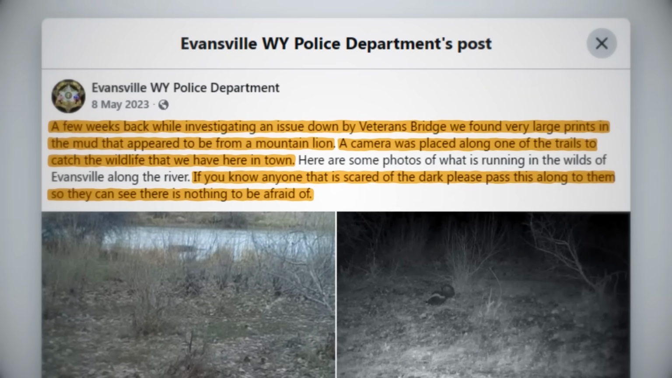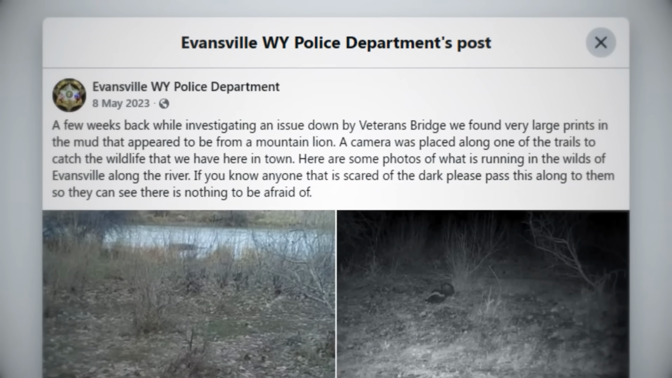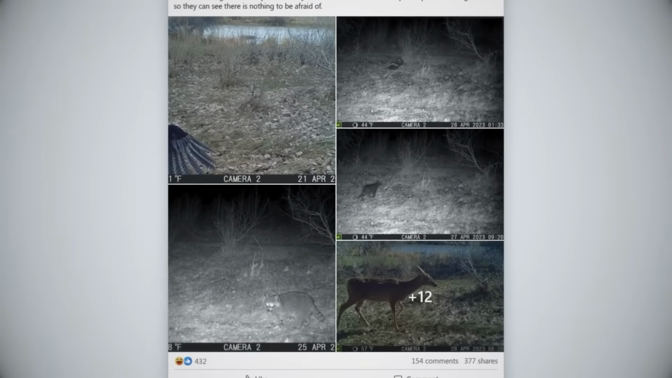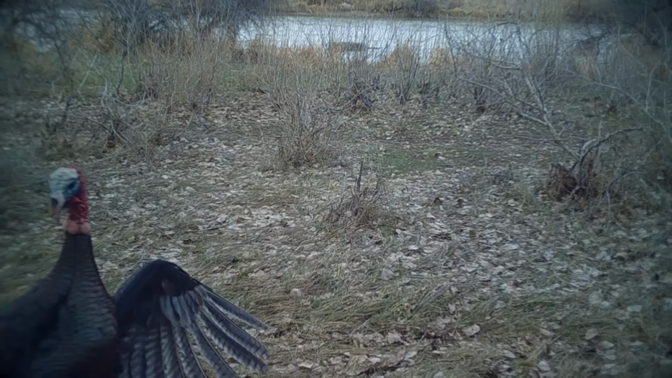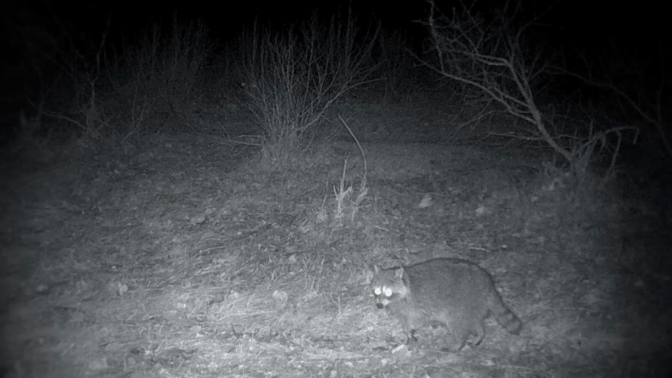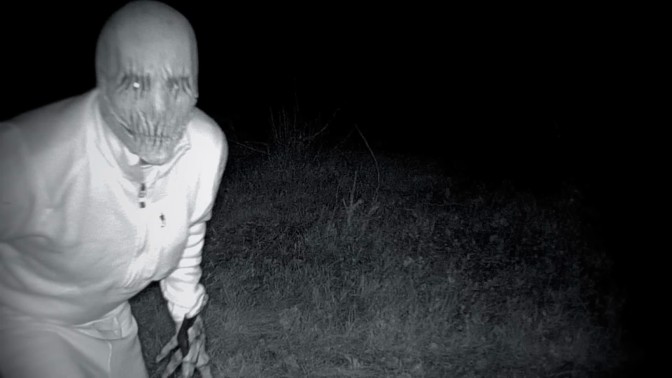This was fairly standard stuff from a local law enforcement office, with the post seeming pretty ordinary at first glance. However, if you continue scrolling through the numerous trail camera photos attached, you'll eventually stumble across a few that showcase a mysterious humanoid monster creeping through the woods. It appeared to be a disturbed man. Despite obviously being a man in a mask, it's still extremely unsettling, and people were concerned about this.